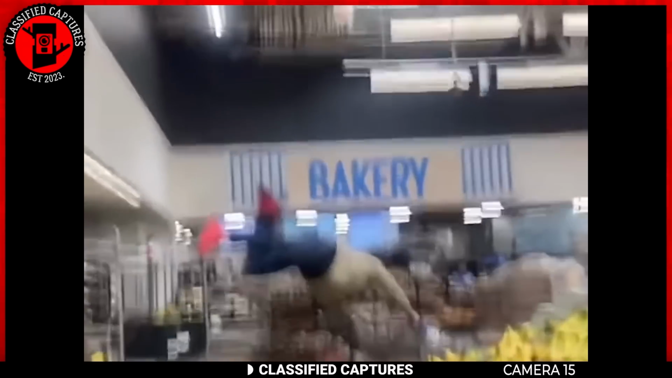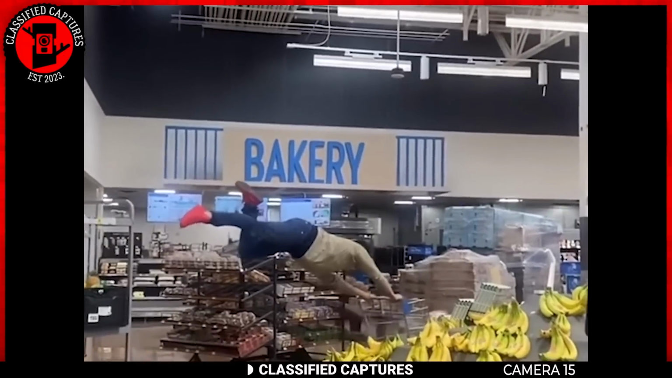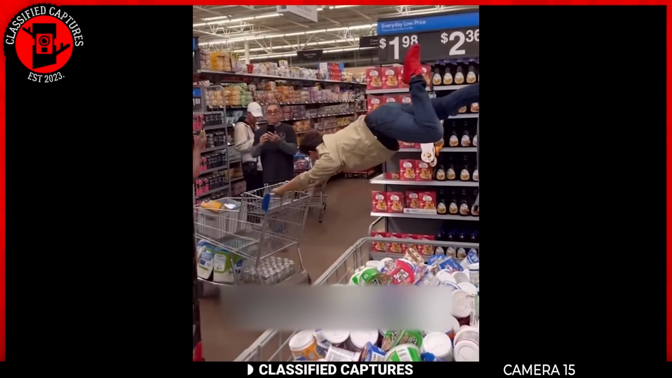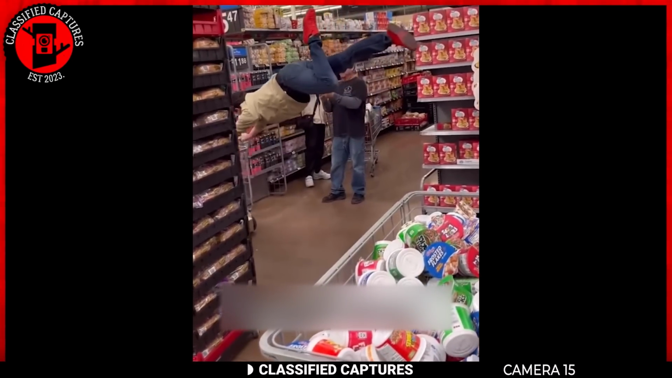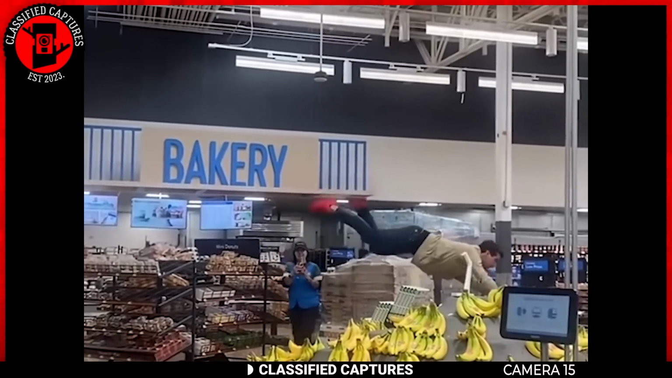His legs were angled upwards diagonally, almost defying gravity, yet he held onto the cart and moved it forward with ease. Shoppers around him were visibly shocked, and what's even stranger is that there were no visible wires or strings to suggest any kind of trickery. If this isn't some elaborate prank, it's mind-blowing.